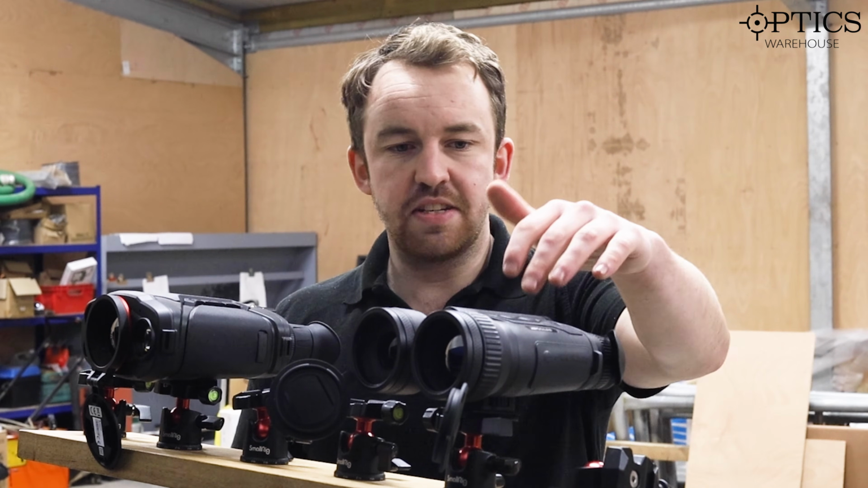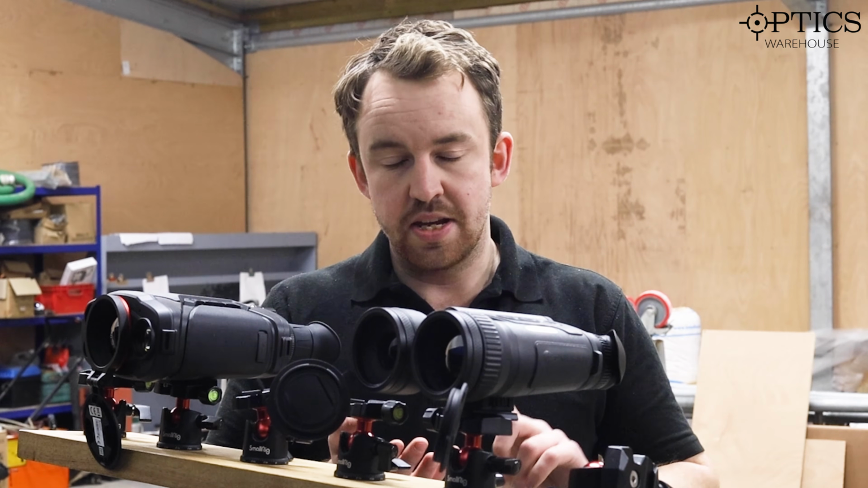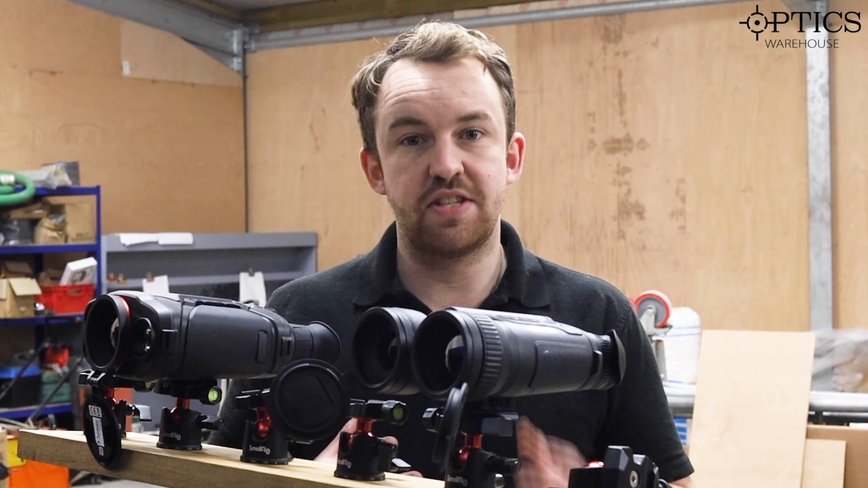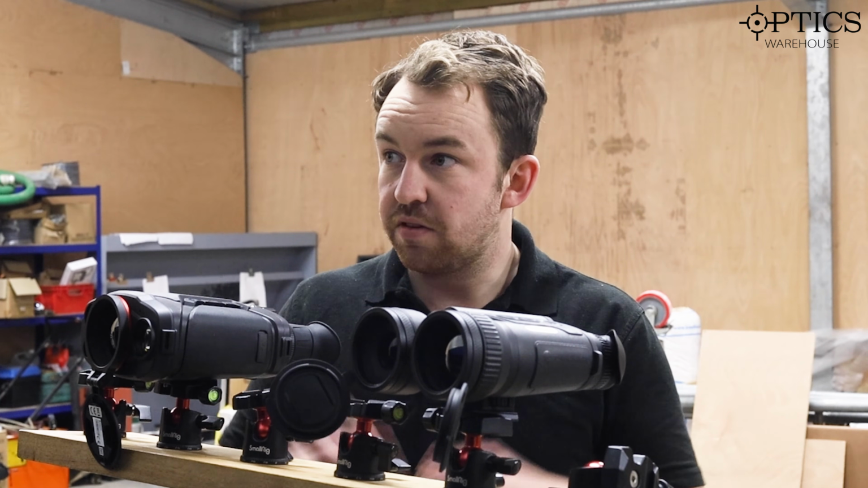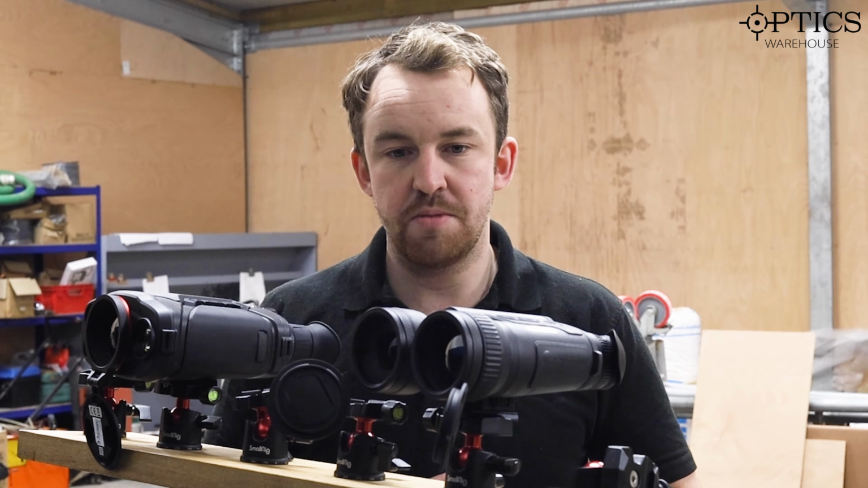There are various different settings on it. Rather than different user modes, you've got the normal, high and ultra mode, where you can adjust for different conditions. Out here at the moment it is quite misty, a little bit foggy, so we are just going to be switching between that normal and that high mode.